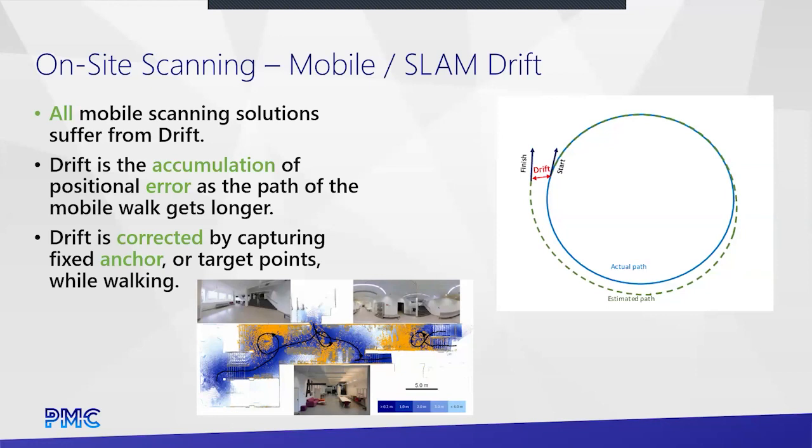One of those being you always will do this work in loops. So you'll start at a location, you'll walk a big loop around a building, and you'll end back in that same location. That will help, but it won't completely eliminate drift. The next step up is to put in what are known as targets or anchor points.